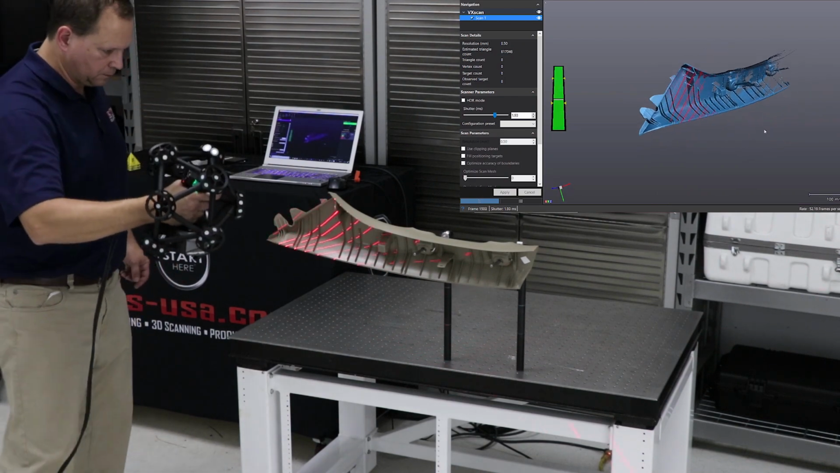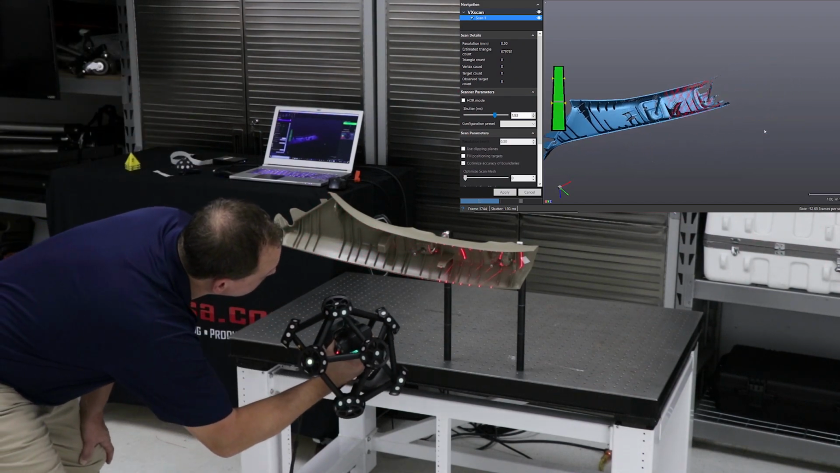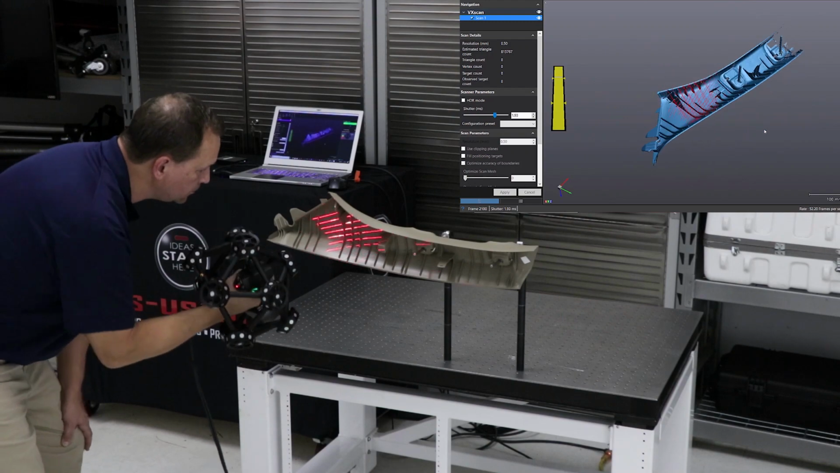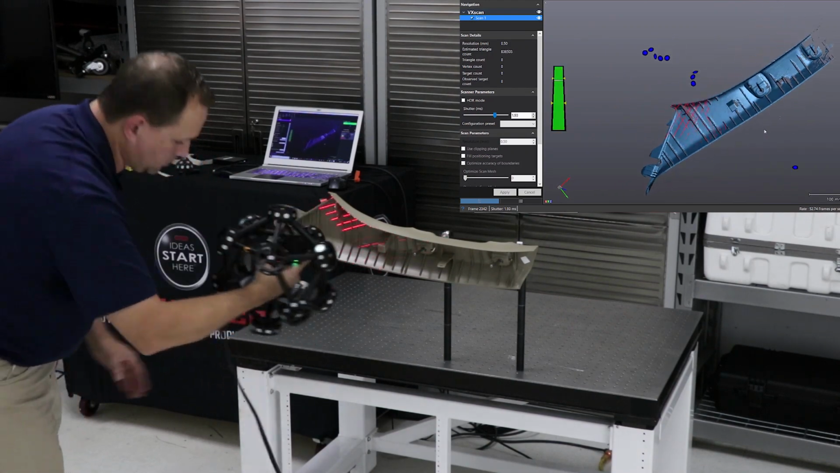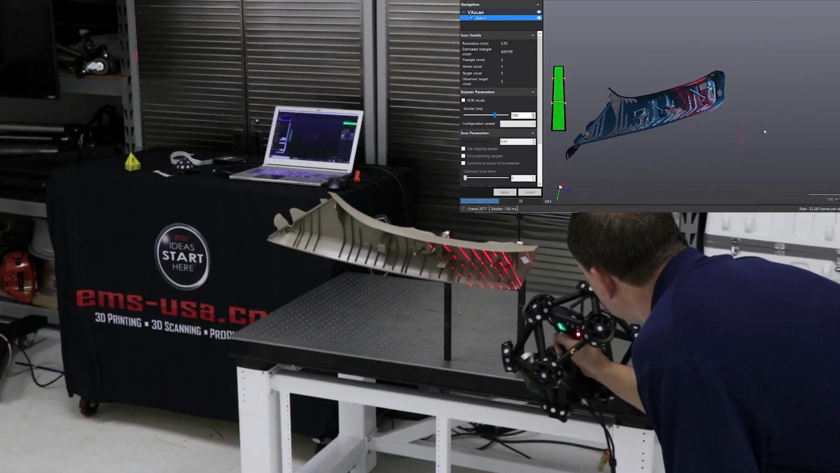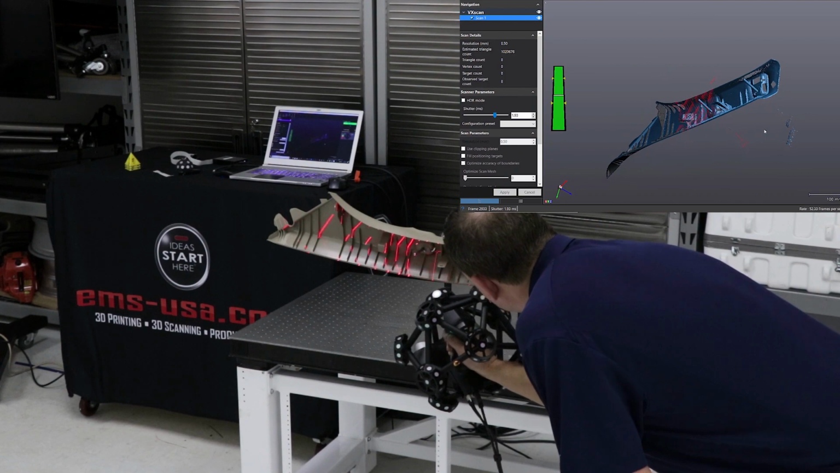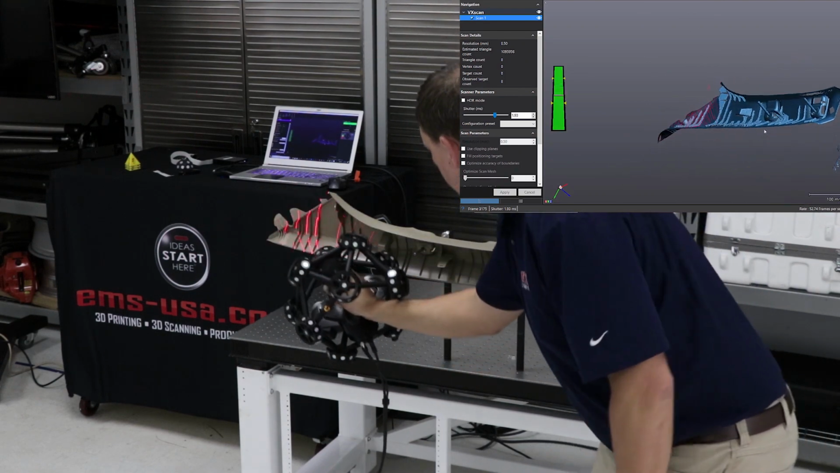This one will take a little bit longer because there's lots of ribs, and some of these ribs are very close together. Because all scanners are line of sight, you'll see me moving around quite a bit. What I'm basically doing is trying to hit, especially on this back side, if we want to capture all of this data, the surfaces from all different angles, to get down into some of these really narrow spaces between those. Getting those sidewalls is a little difficult because they're so close together.